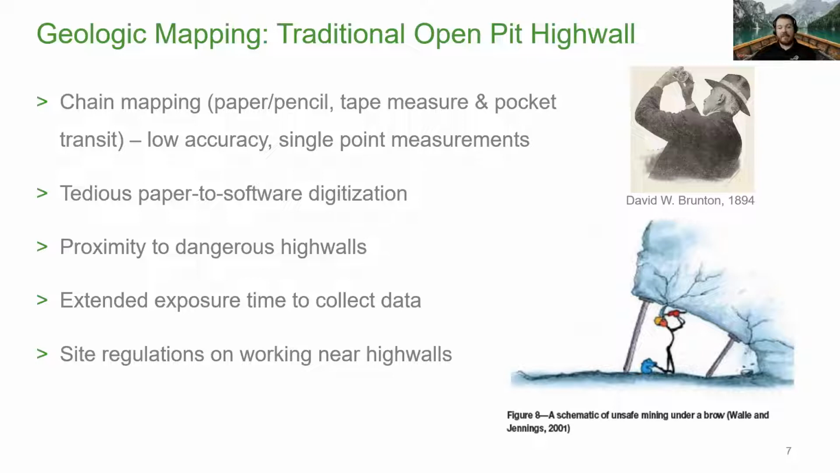So I know today, certainly in the mining industry, there's site regulations on working near high walls now. So it's becoming less common where geologists and geotechs are spending extended periods of time at the high wall. So it really opens the door for technology to help with some of that.